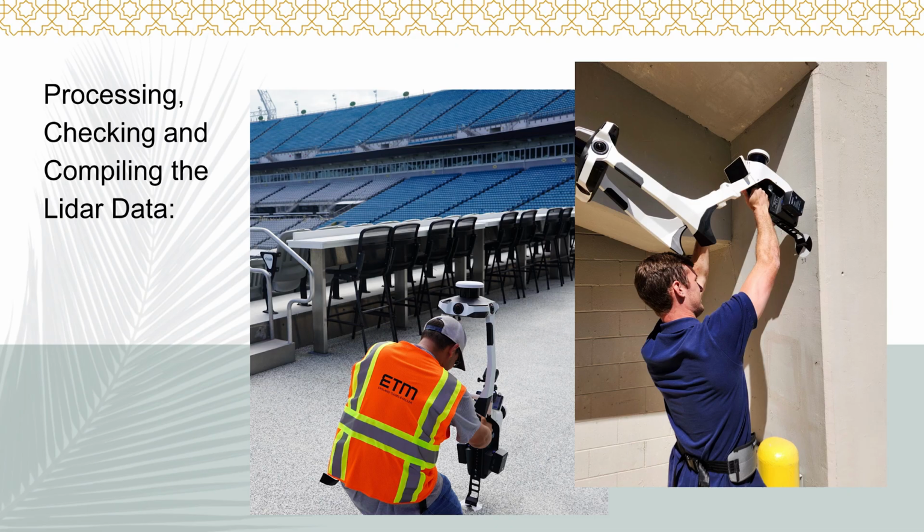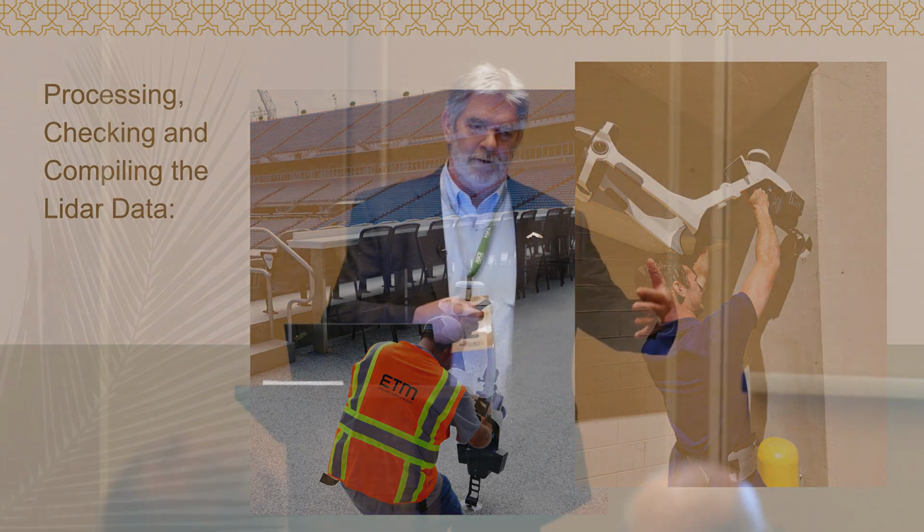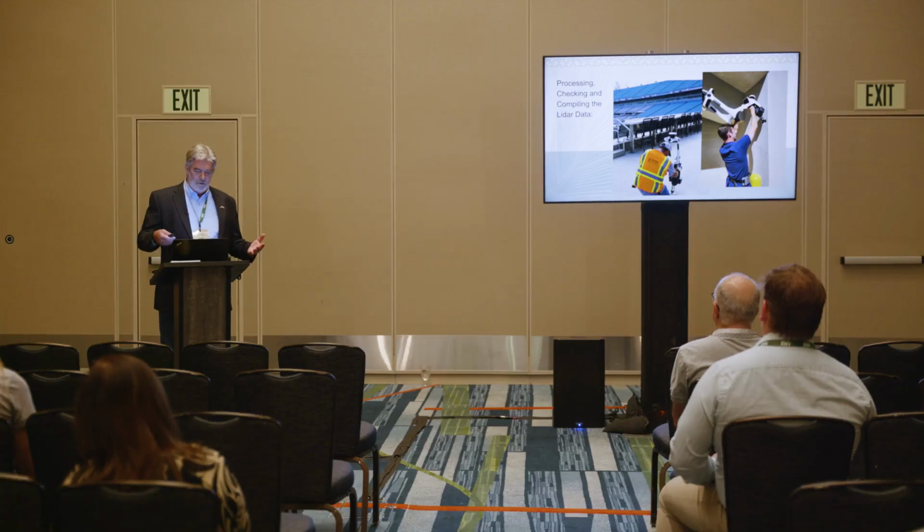This is all considered remote sensed data. It's things that we're measuring remotely. We're not doing it with a steel tape in a transit or a total station. So we do a lot of checking.